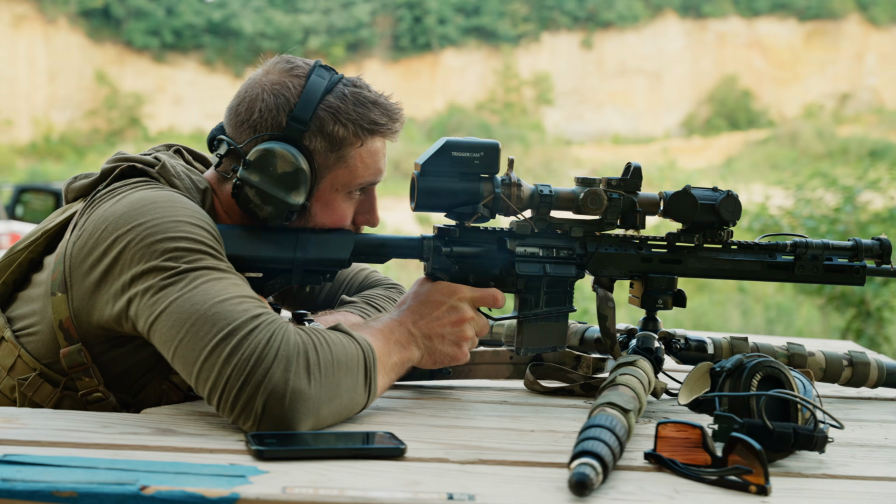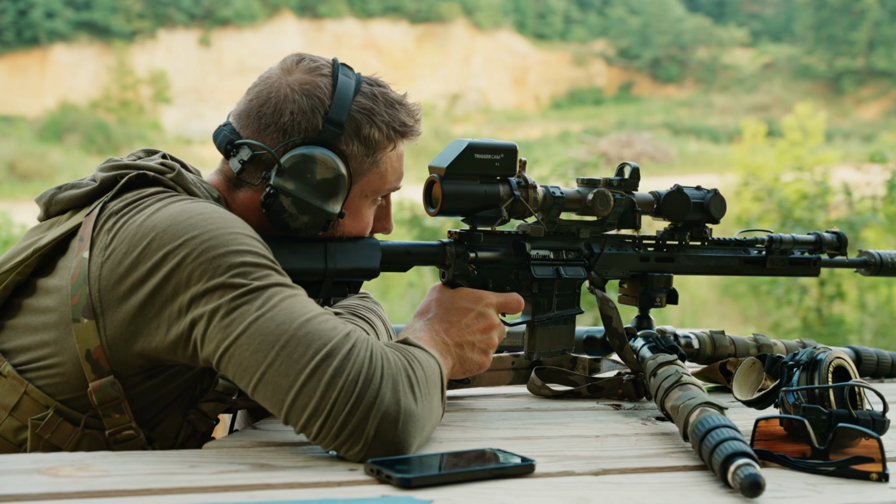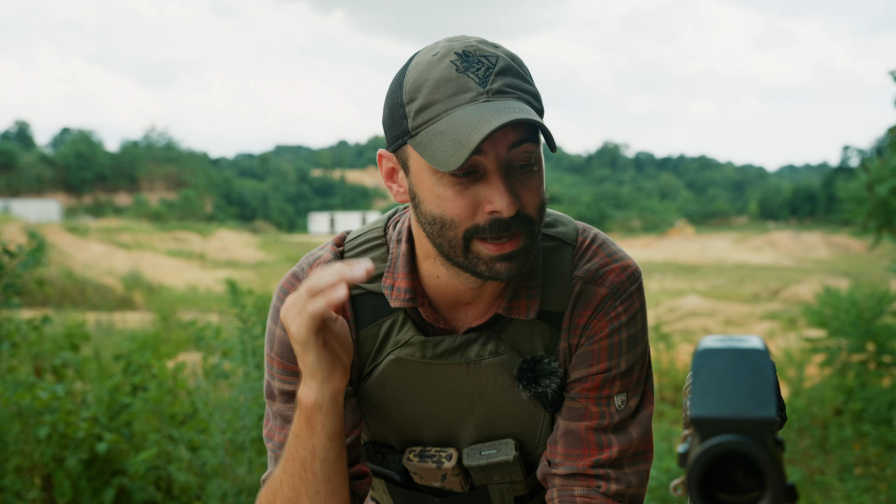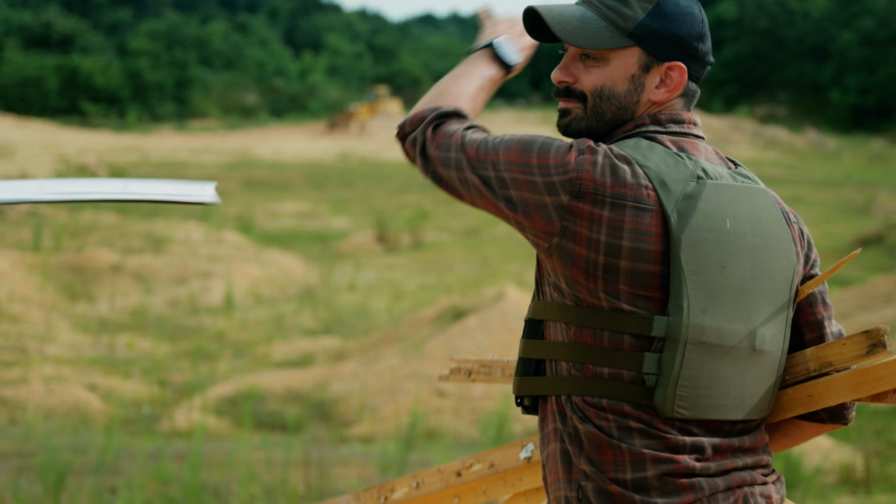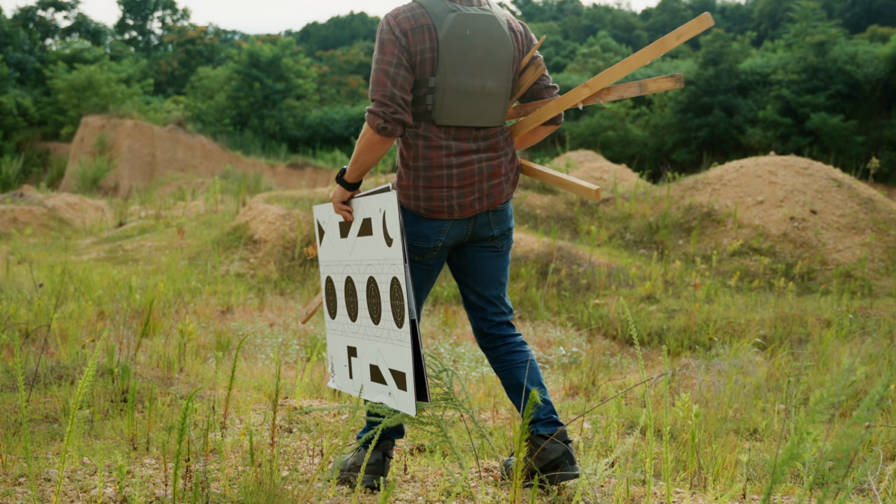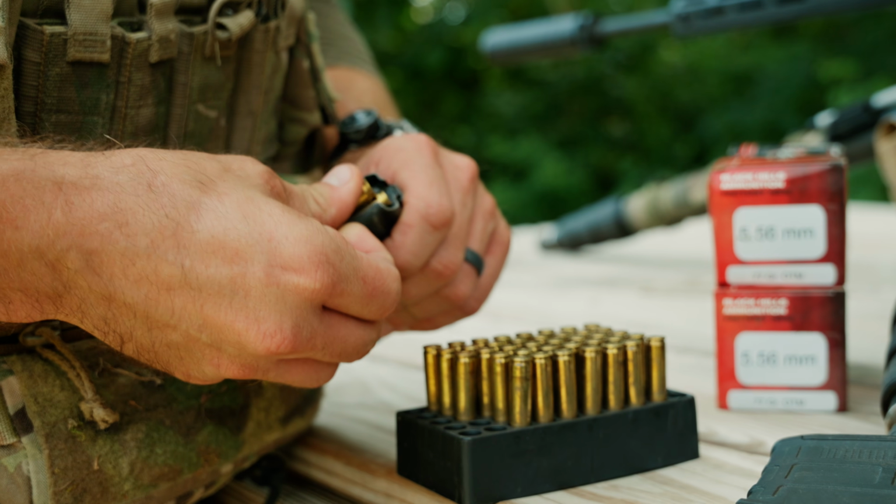Now, whenever you're shooting with it, as with all optics, you have to zero it. And I've seen all over the internet people saying, oh yeah, I just threw it on and it worked perfect. That was not our experience at all. As nice as this unit was, it was an absolute nightmare to zero. You see, if you try to zero this by the book, literally using the manual, you're in for a headache. It was written by engineers, not end users.